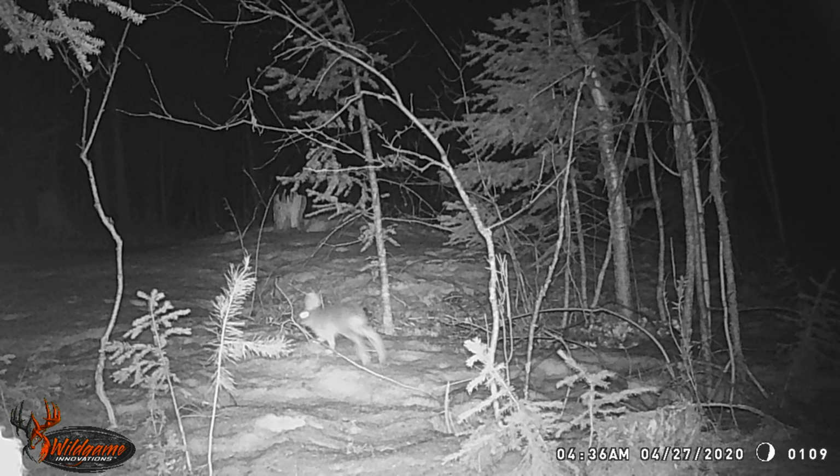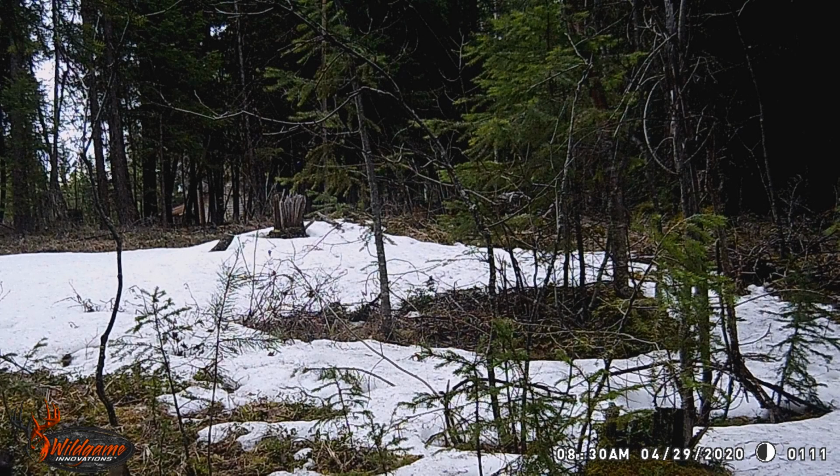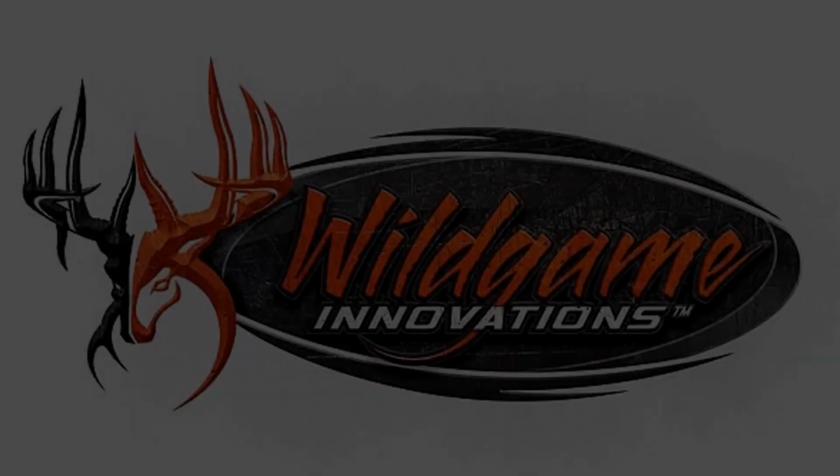And that lynx we saw earlier in January was actually the only predator we got on camera here, and that surprised me. I didn't expect to see the lynx there. I expected more to see a bear, and there I am. We're collecting it on the 15th there of May, and that's about it, guys.